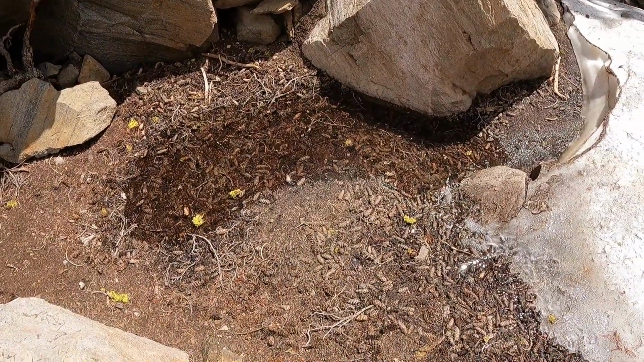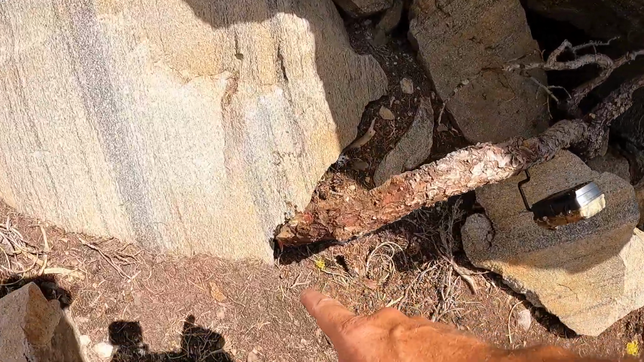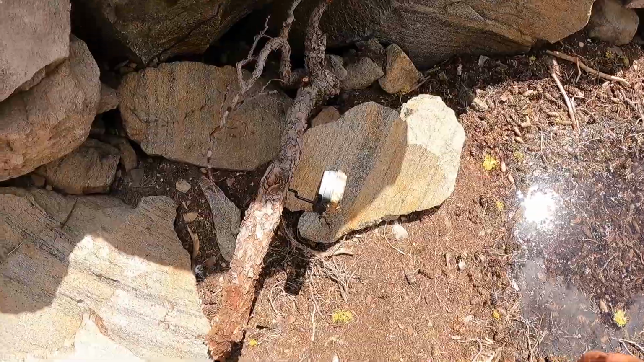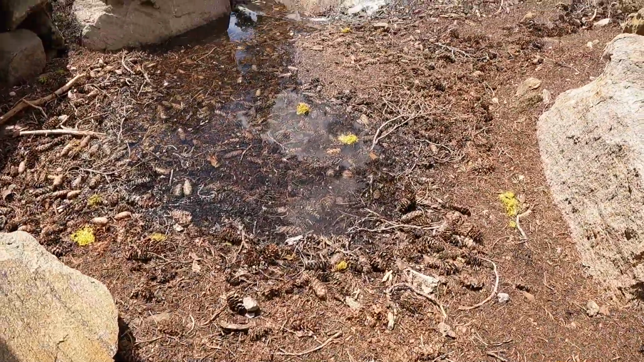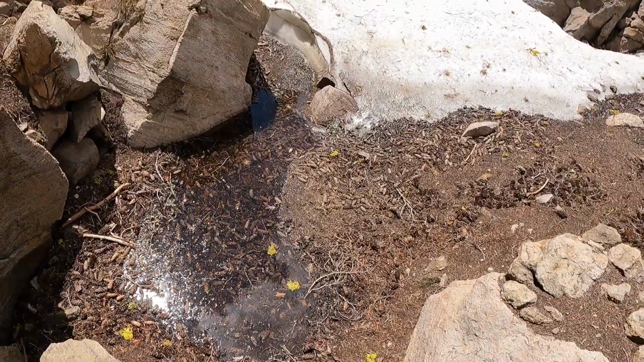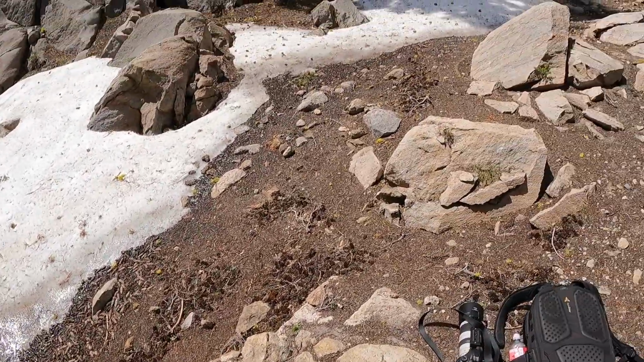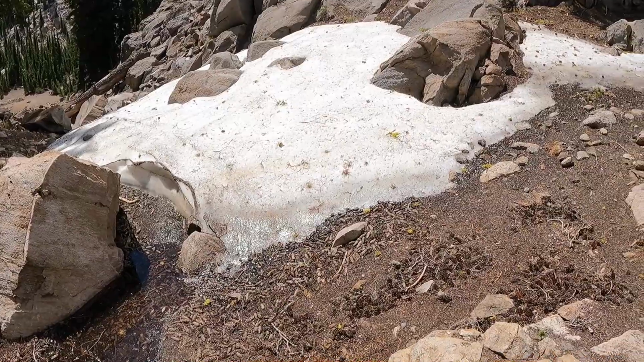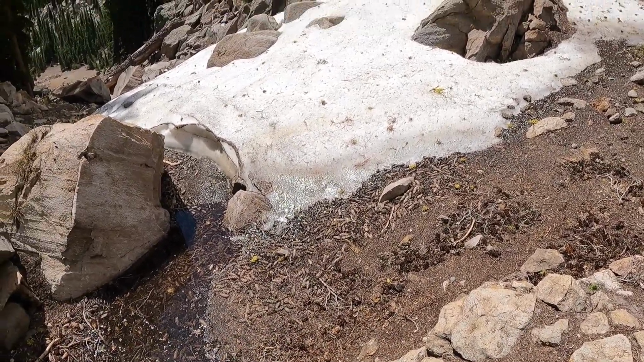All right, here we go. My water hole. I got this stick lodged. It's like pinched in there and really solid. Trail cam mounted to that. Just kind of looking like that. So I bet we'll get something here. That snow will last another few days at least, so maybe longer, and we'll see what we see.